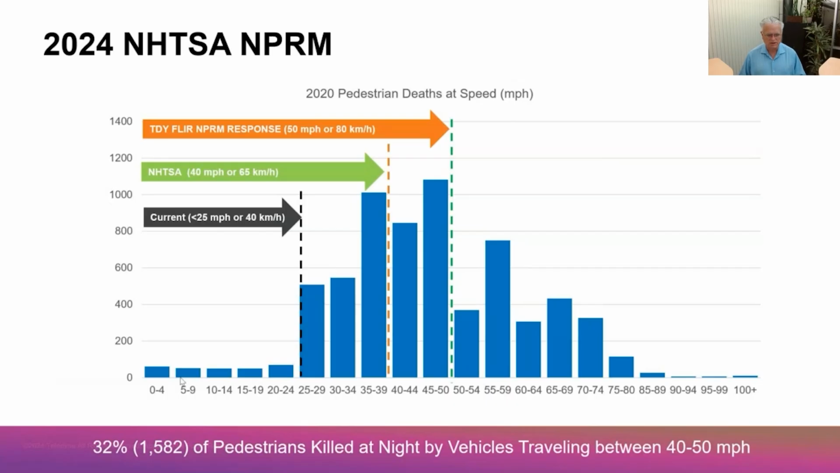This is perhaps an even sadder histogram. It shows the distribution of pedestrian deaths versus the miles per hour that the vehicle was going when the collision that resulted in a death happened. You can see relatively few fatal accidents are occurring below 25 miles an hour. And then, as you would expect, as we're traveling faster, when we unfortunately have a vehicle and pedestrian collision, the results are more serious, resulting in a lot of deaths.